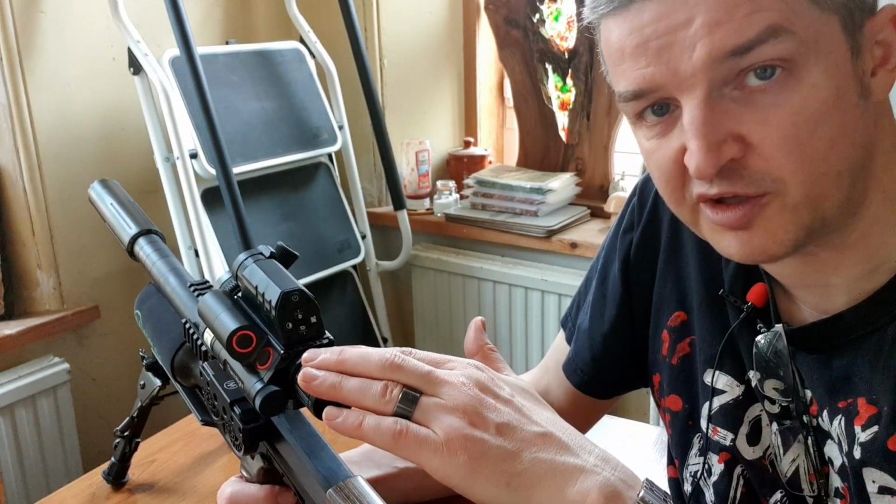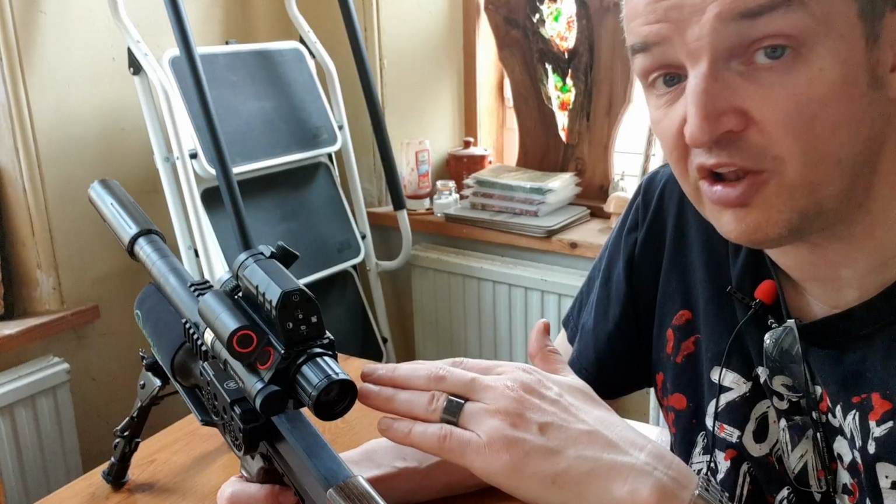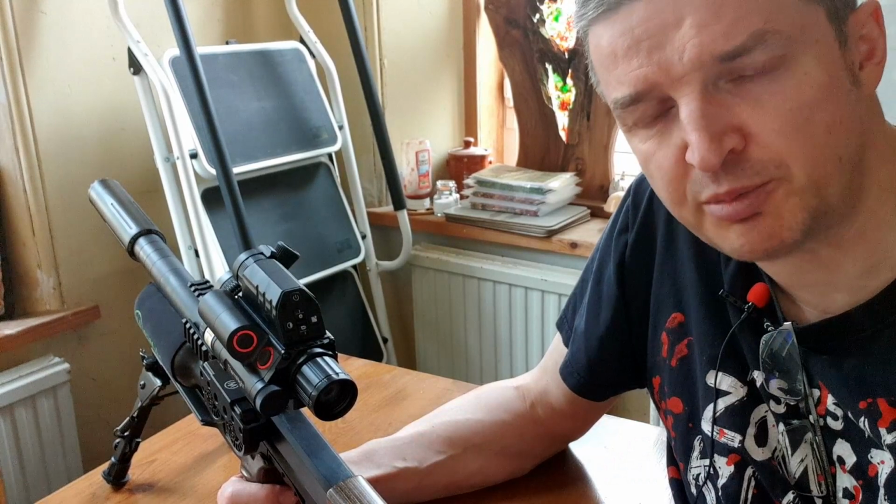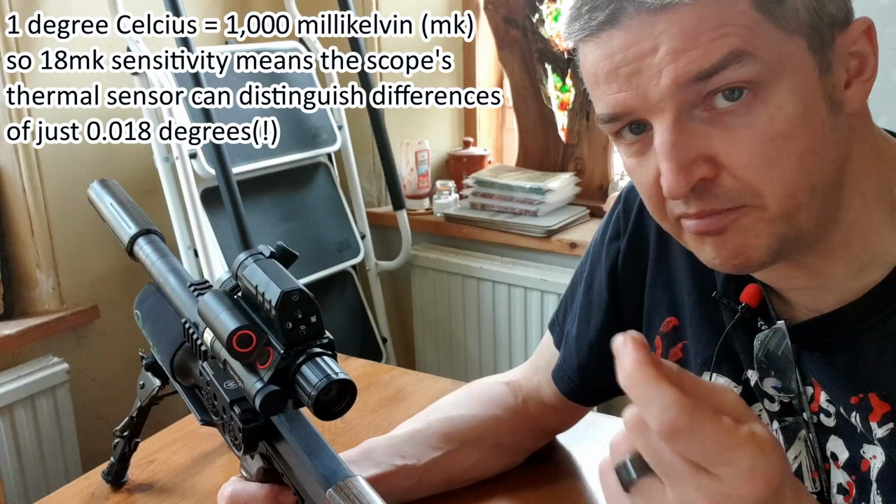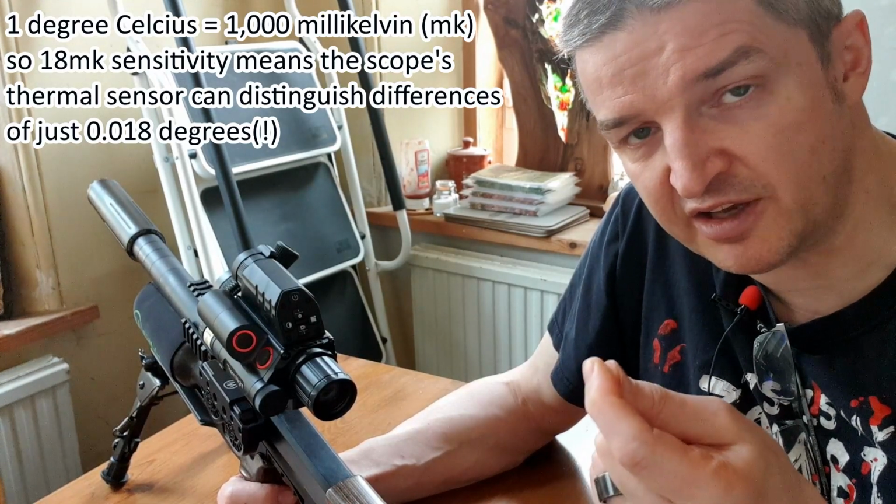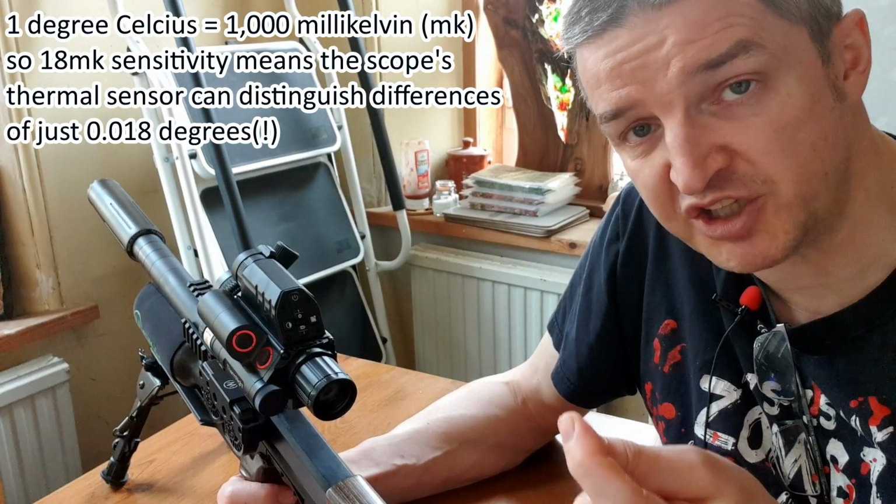No, you're not getting the world's best thermal quality from a 256x192 sensor, although it is very sensitive with 18 millikelvin NETD. Let me just explain that. 18 millikelvins is a measure of temperature. It's like minutiae of degrees. So 18 millikelvins is a very small temperature differentiation.